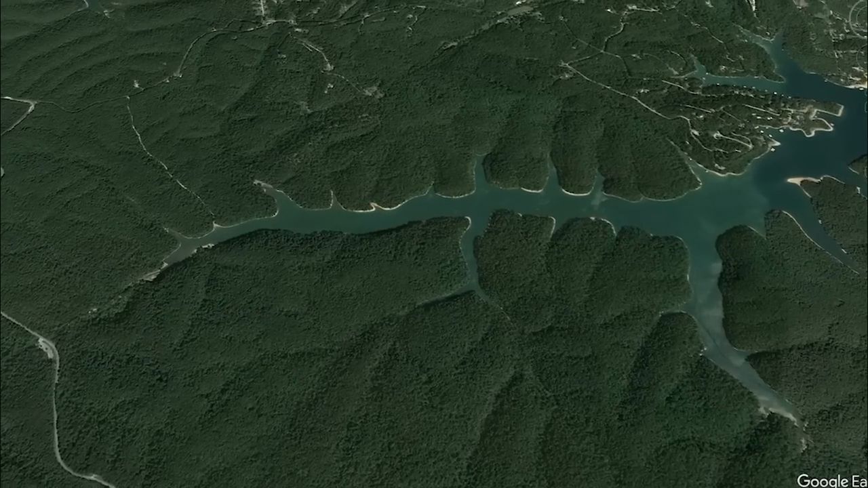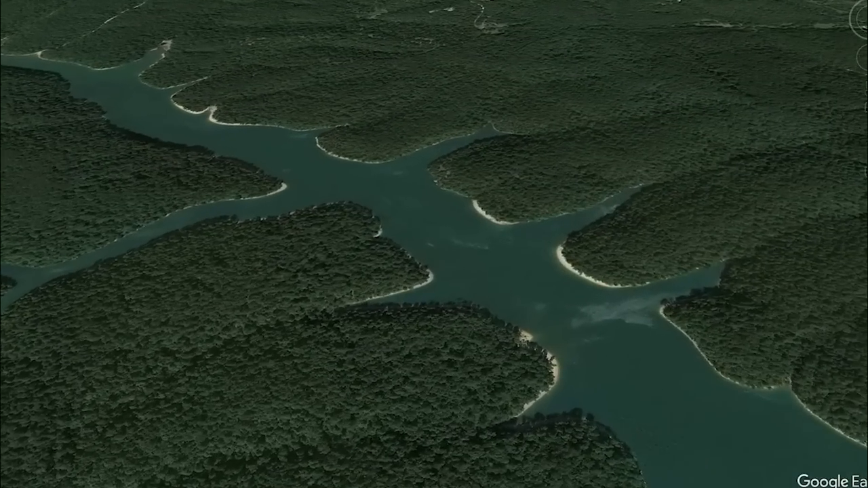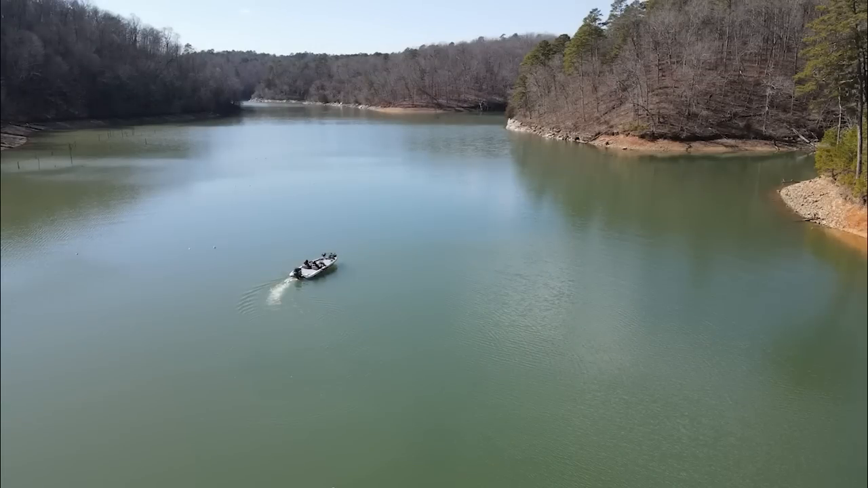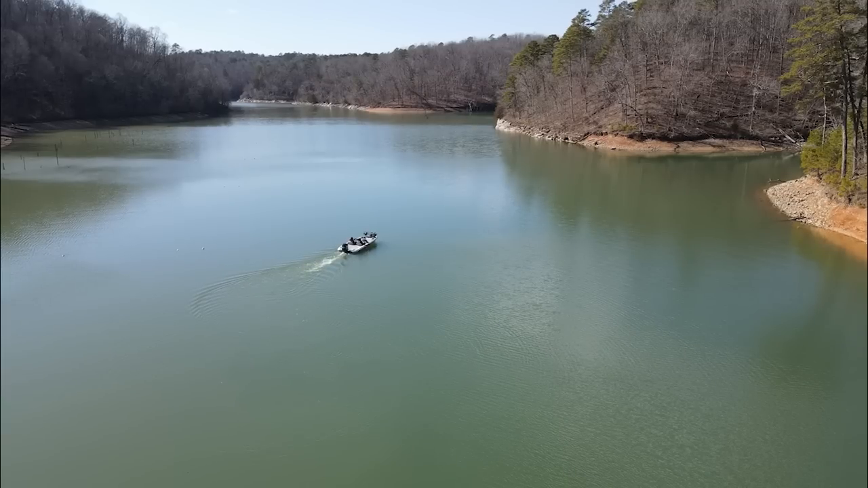After choosing a creek, I started about 2/3 of the way back, right before the clear water started to transition to more stained water. My plan is to graph from this clear water section all the way to the back of this creek where there's more stained, warmer water in the hopes of finding some bait fish and bass.